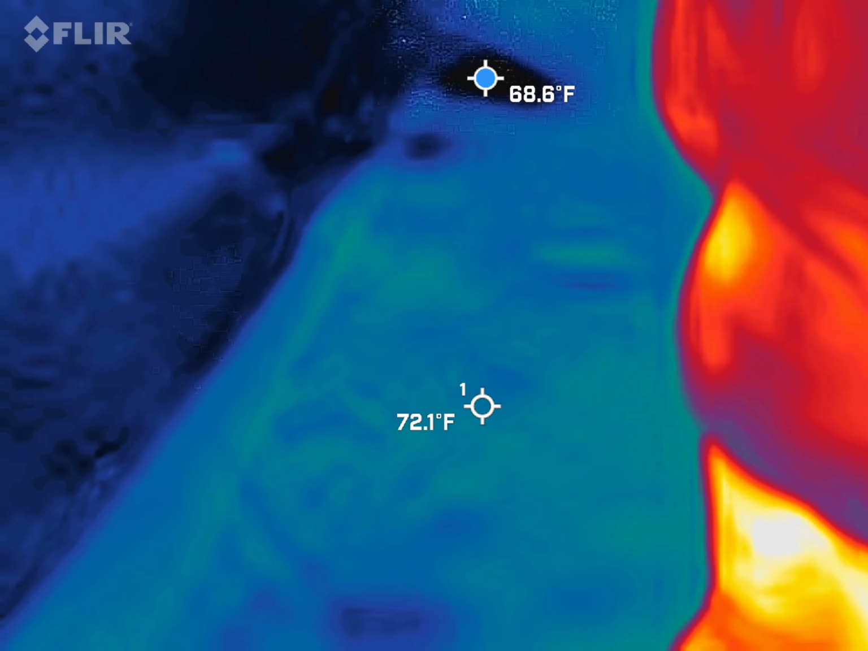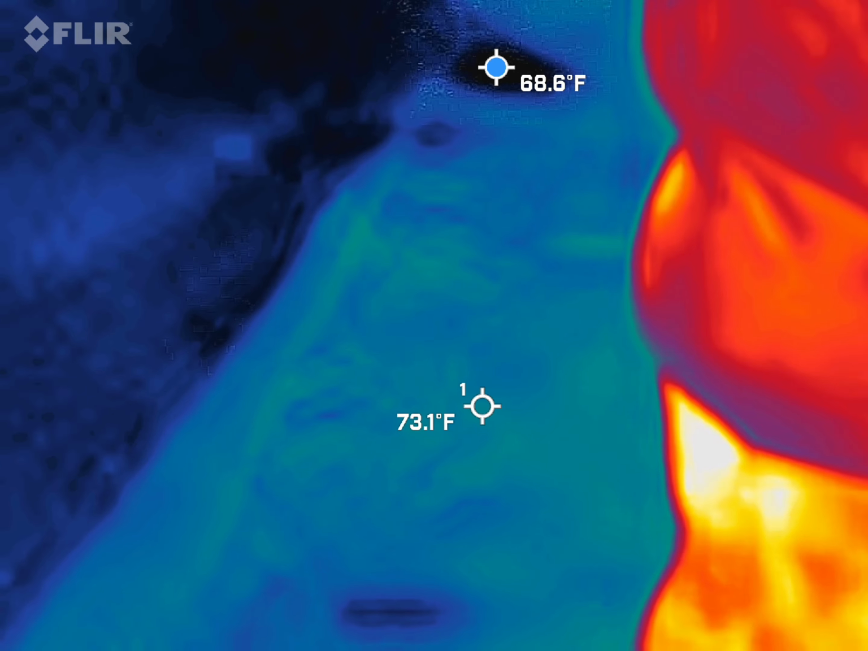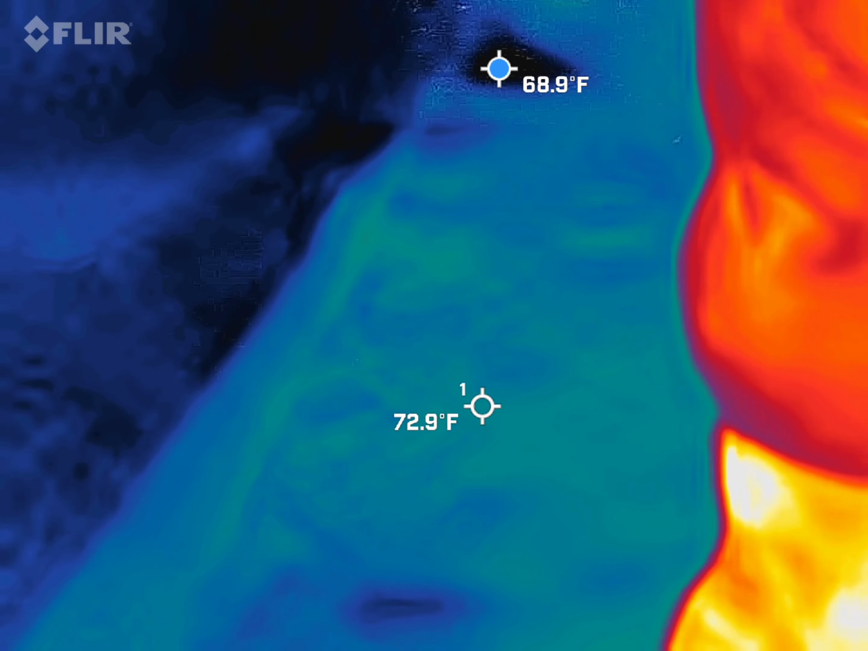We're going to go further back than Dueler's Alley, so we're further back in time. And the reason why that wall was there is because this used to...